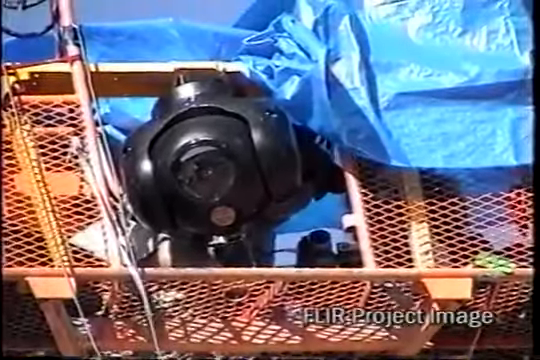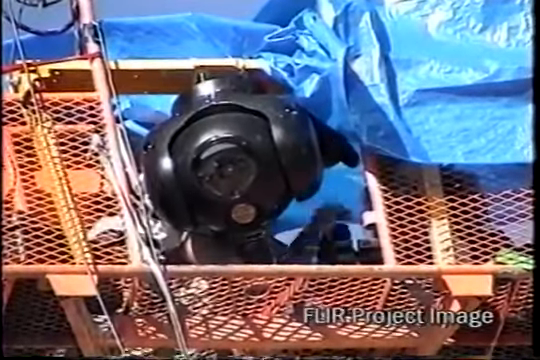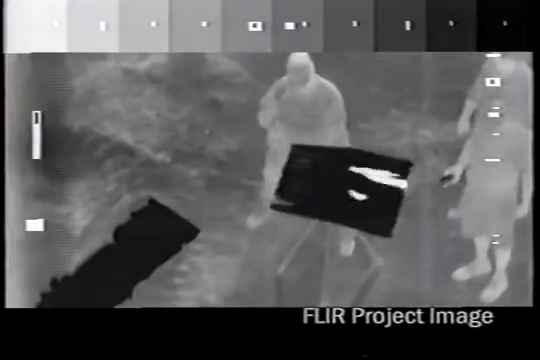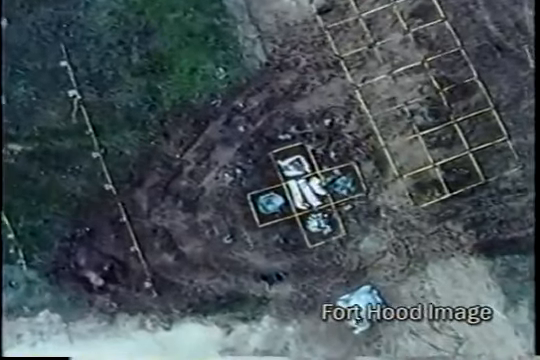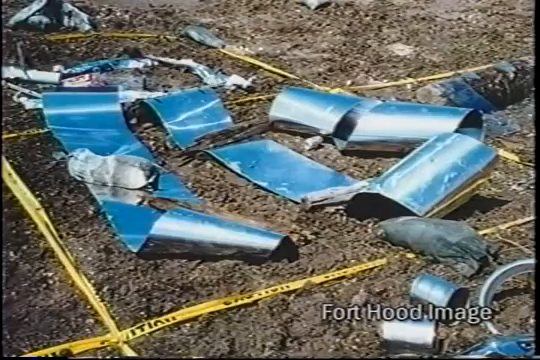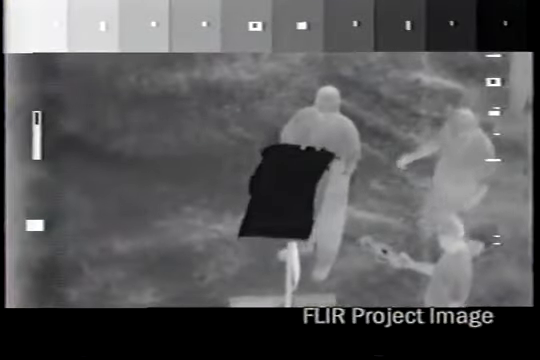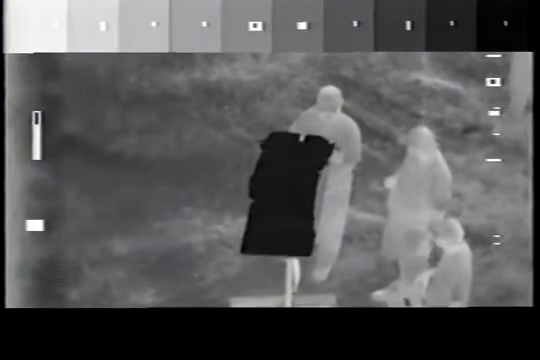FLIR Project tests confirmed these negative Fort Hood results. For example, a rocking, wavy aluminum target did not generate long, thin infrared signatures. Moving, shiny shed roofing material produced only short, segmented infrared signatures. However, the Fort Hood recreation did show that curved surfaces can generate long, thin flashes. FLIR Project tests confirmed this finding. A rolled aluminum target created long flashes. When tilted and rotated, it produced signatures roughly like those generated by the Fort Hood targets.